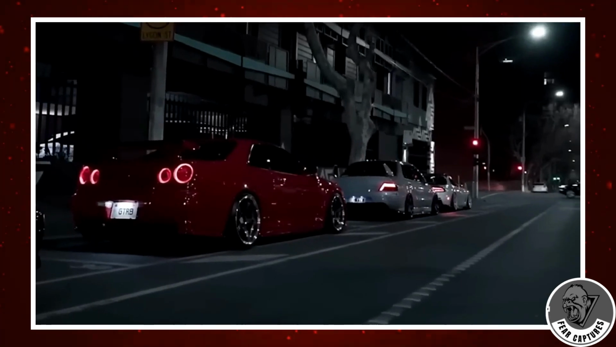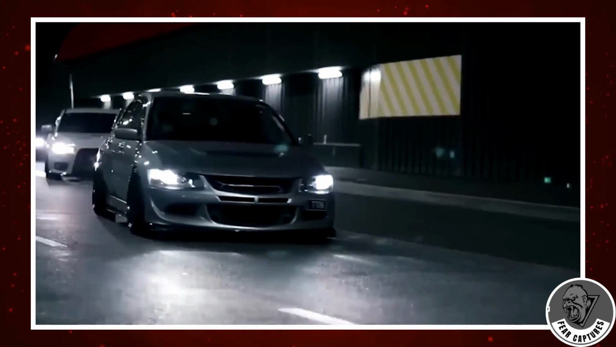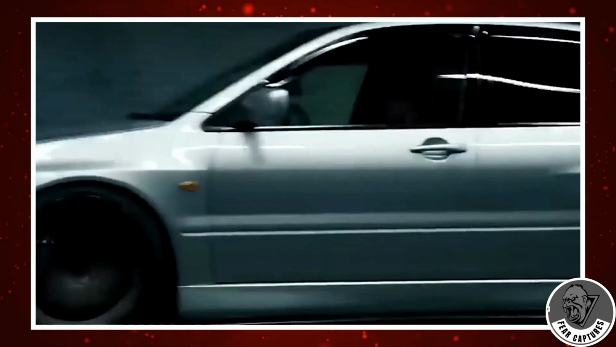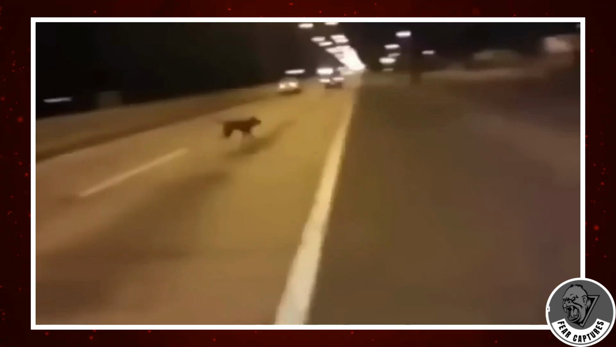This clip starts as a typical night of street racing, engines roaring and headlights cutting through the dark. But what everyone online kept replaying was not the cars. It was the dog. One moment the road is empty, the next a dog appears in the middle of the lane as if it had been teleported there.